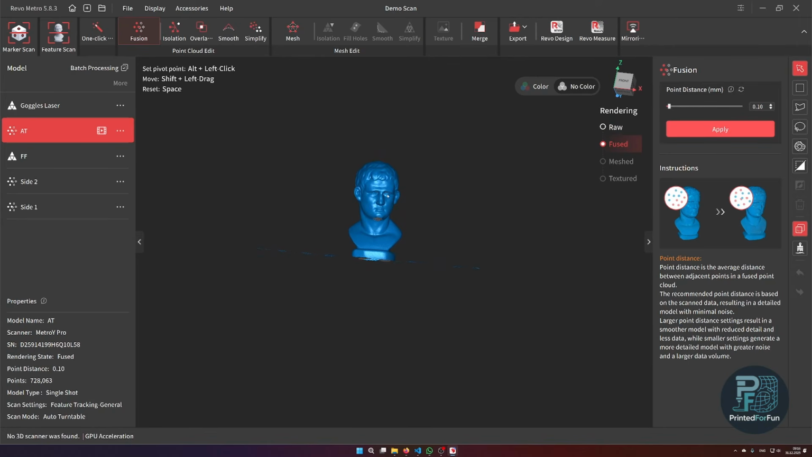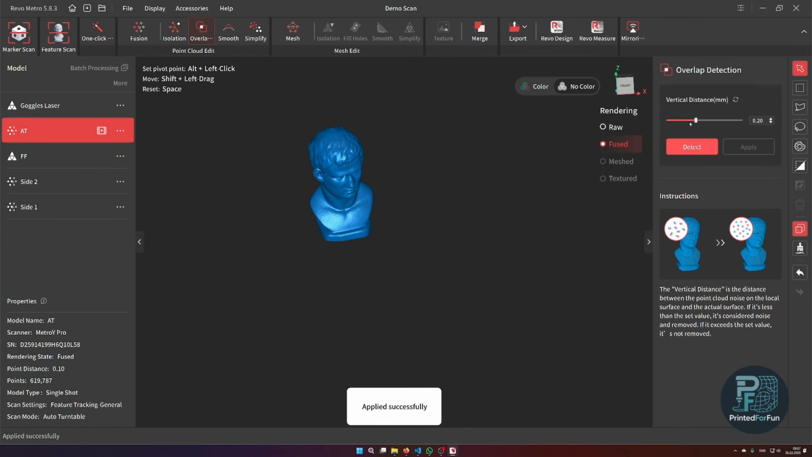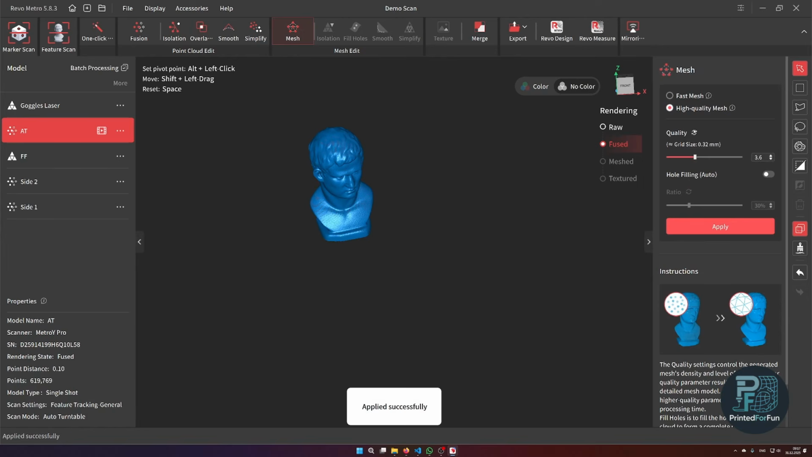Now we can again delete any of the markers it captured. These are the white reflective markers on the build plate. The build plate itself in black wasn't captured, but some of the inner circle of the markers was. Now we can isolate, detect overlap, and go straight on to meshing.